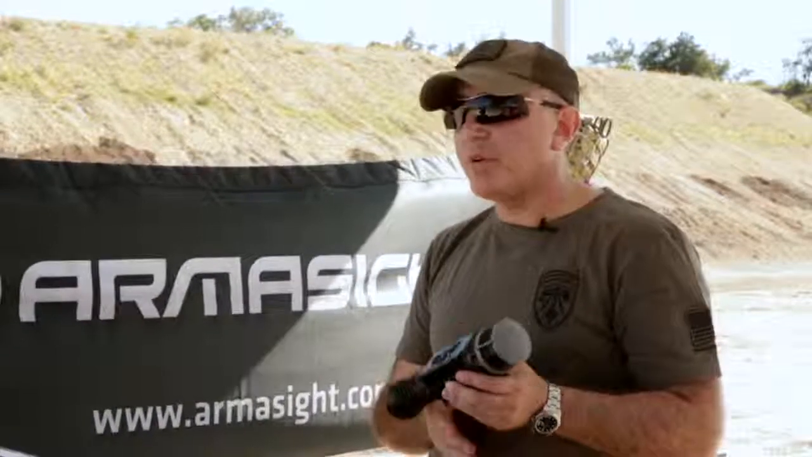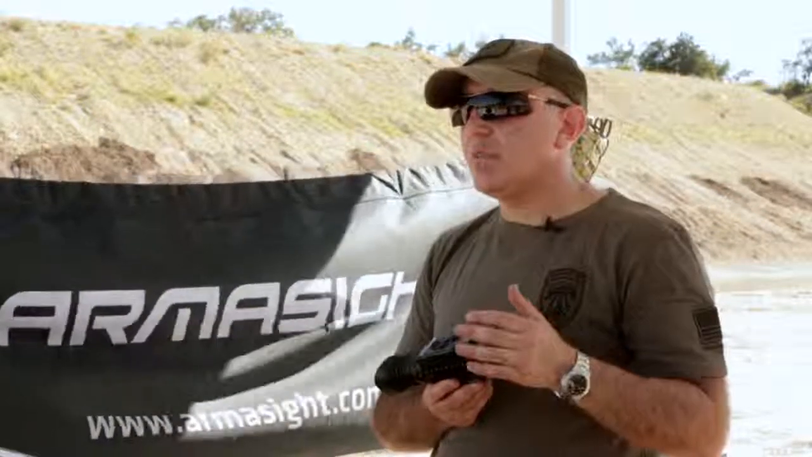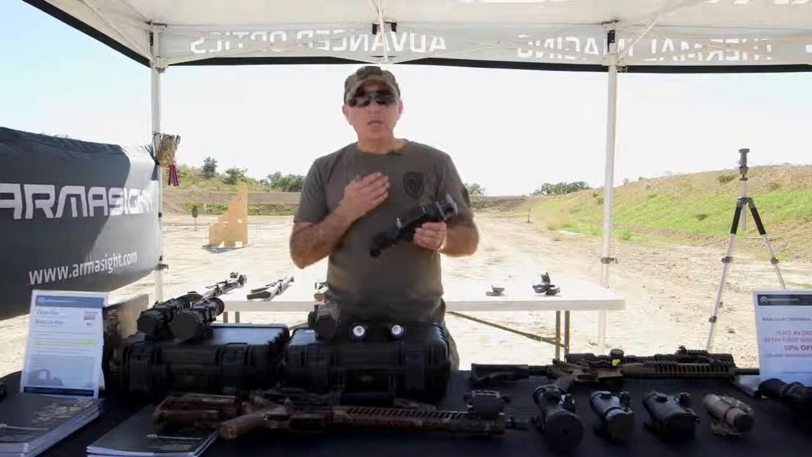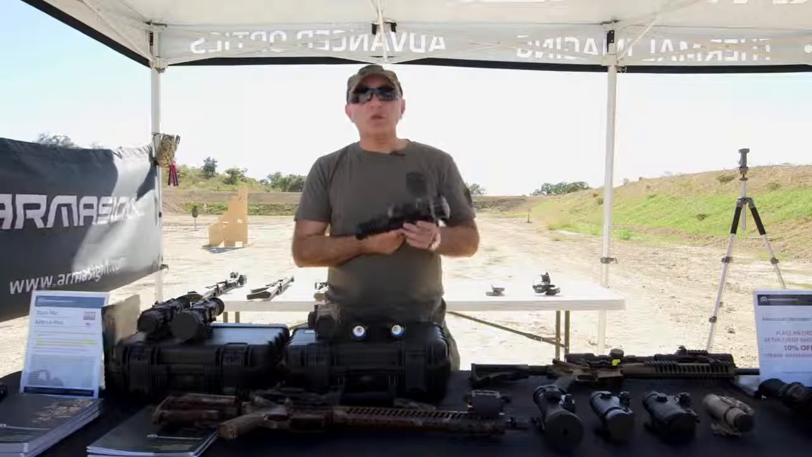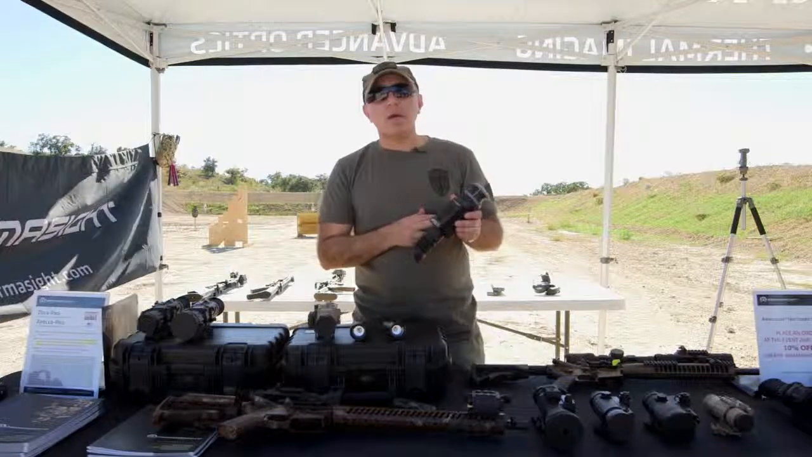The system will be offered in 30 millimeter lens, 50 millimeter lens, and 100 millimeter lens for the people that are trying to get the maximum distance with their thermal weapon sights. The unit is packaged with features that are not available to any of our competitors at this point. So definitely pay attention to the new Zeus Pro line that's going to come out shortly.